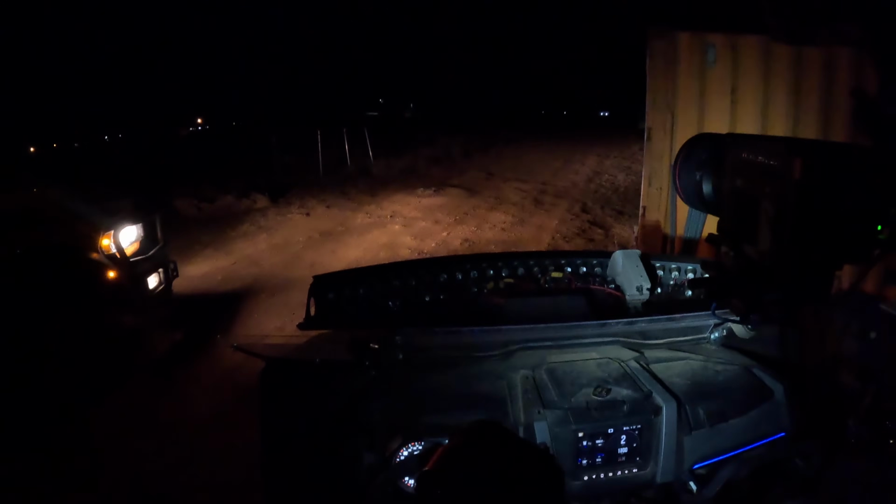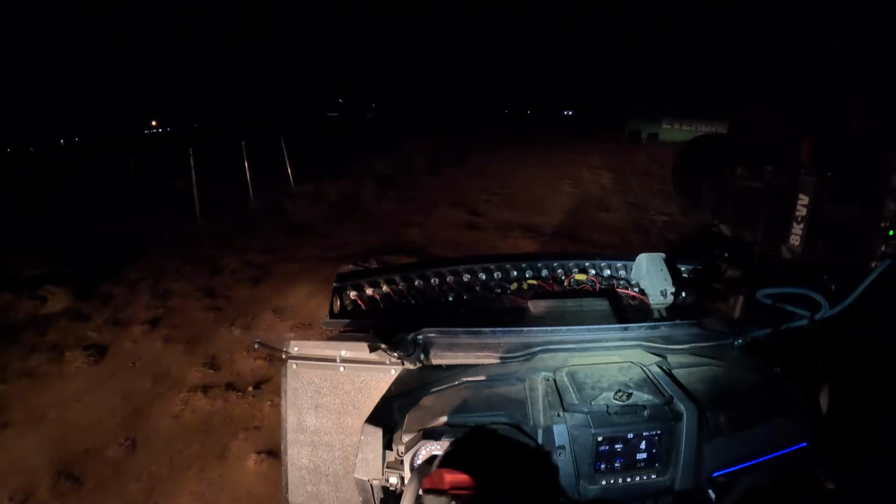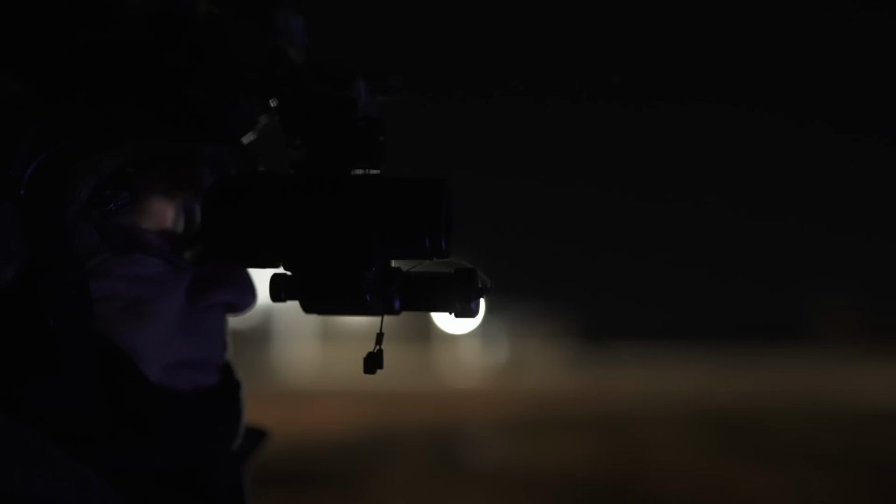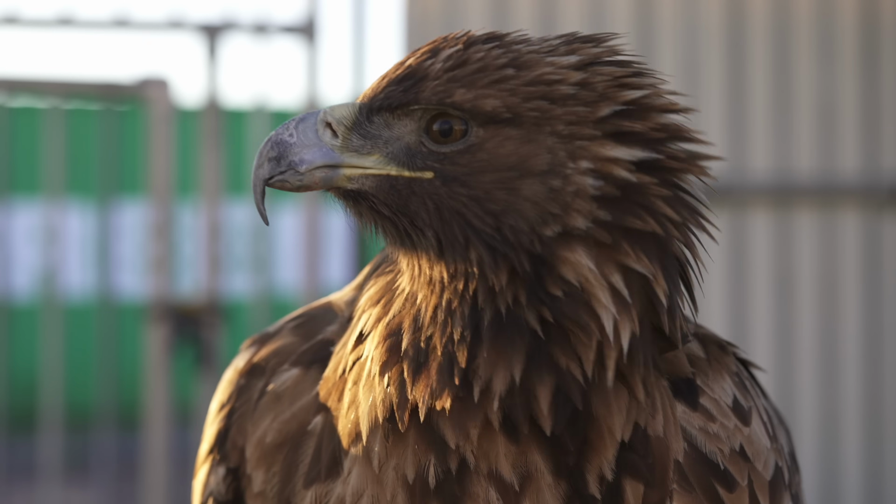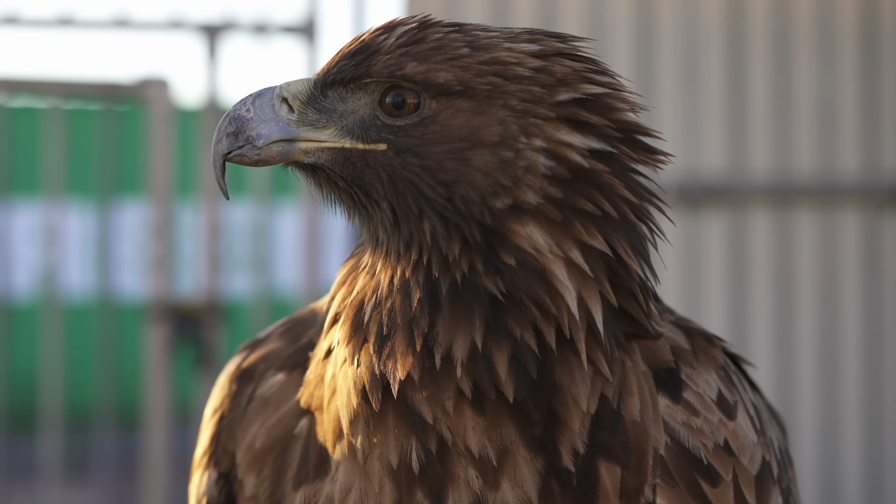If there's one thing I can say about Titus, he always puts the needs of his birds before that of his own. At the end of the day, we both want to accomplish the goal we've worked for over a decade, but the reality is, that's not what matters to the eagle. All she wants to do is catch something, kill it, and eat it. And it doesn't matter to her what it is.